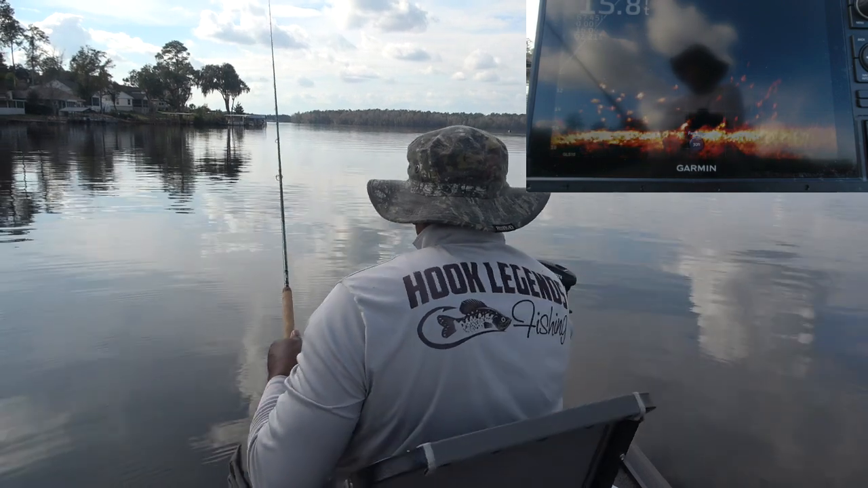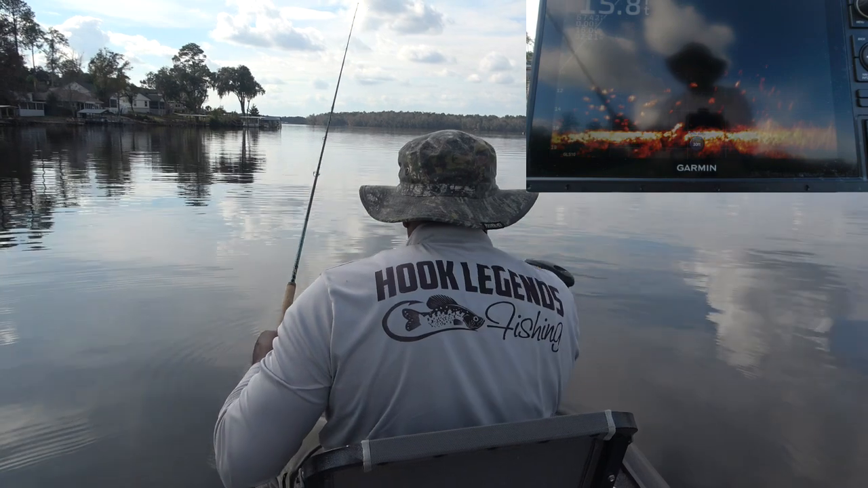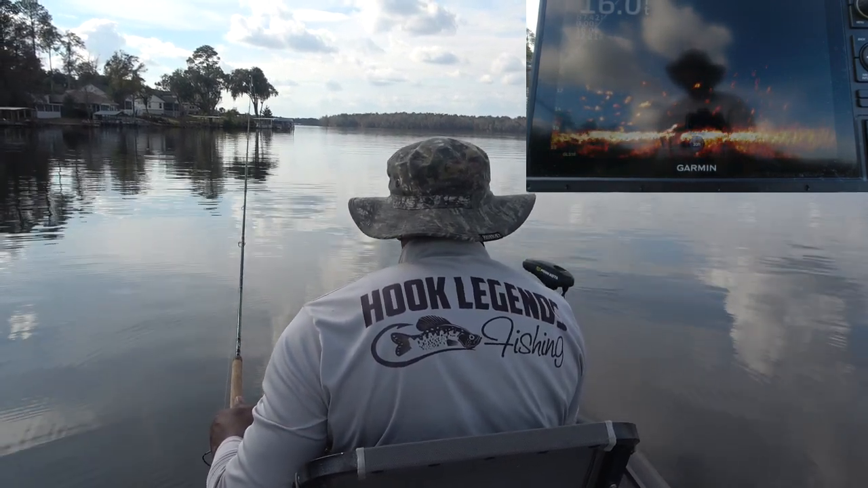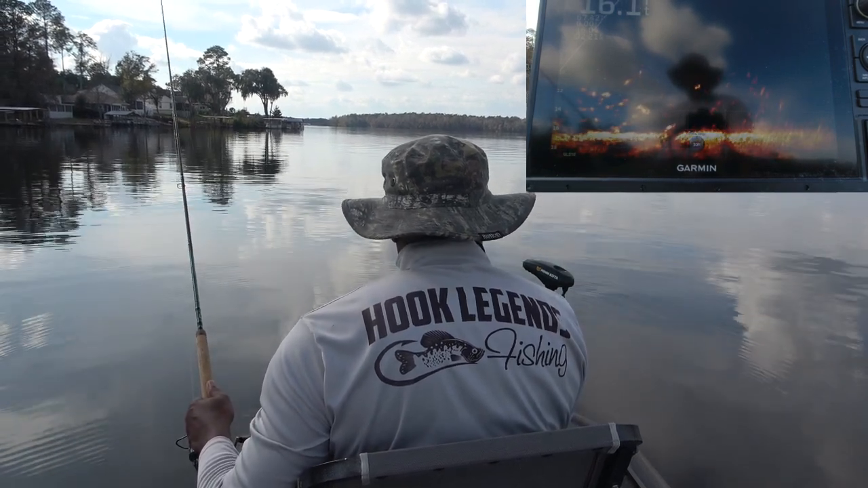So what I'm going to do is I'm just going to slide, and hit it on the way down. So I'm just going to slide this jig down in there slowly. Don't rush it too tight. See them coming up looking at it? And when they start coming up, I pull it away from them. I pull it away and see if they want to chase it.